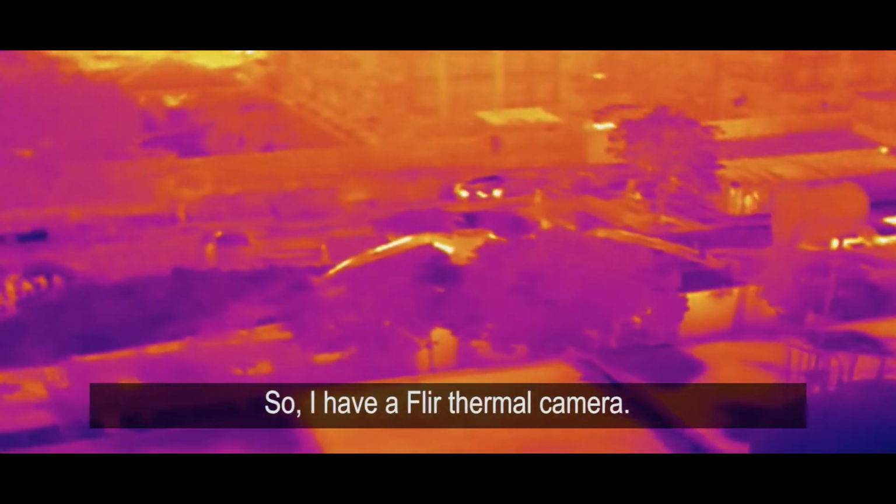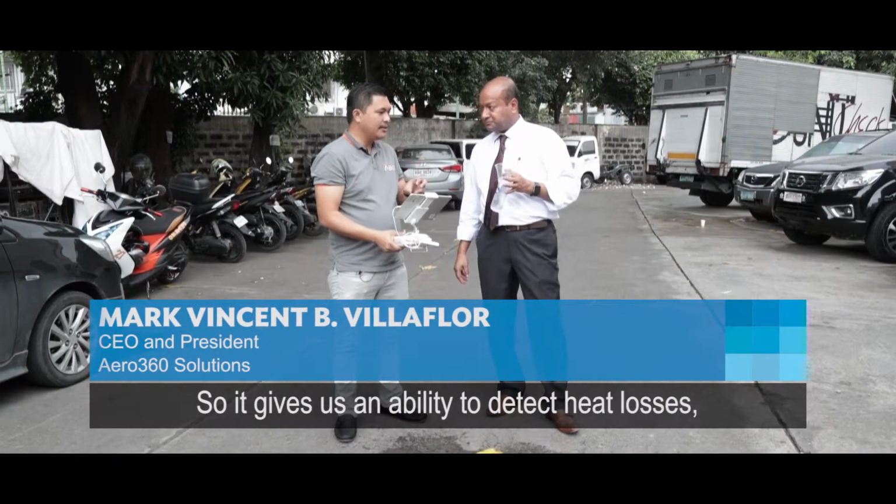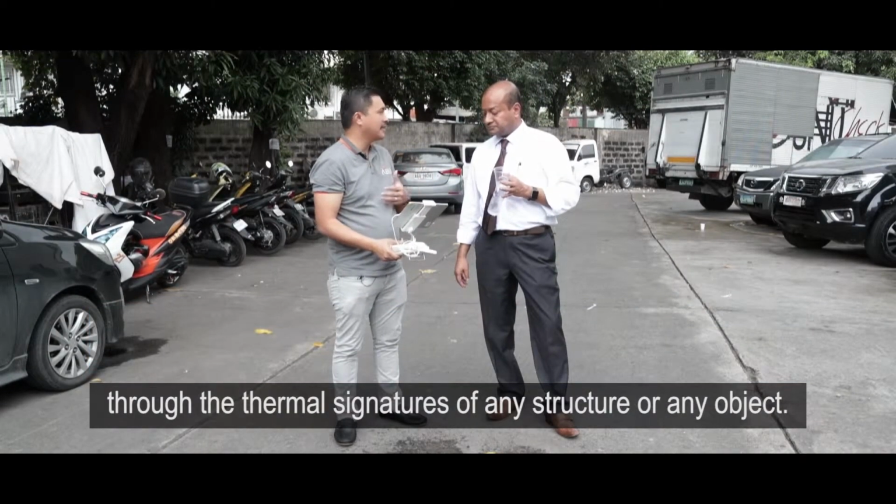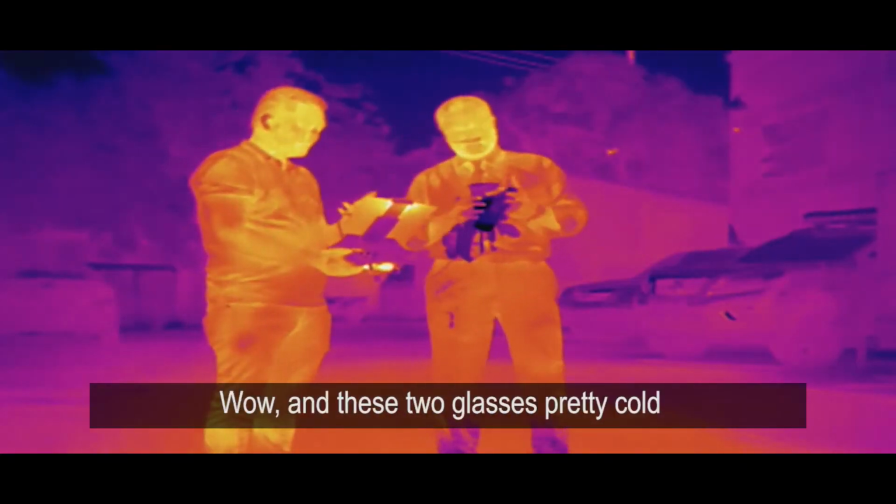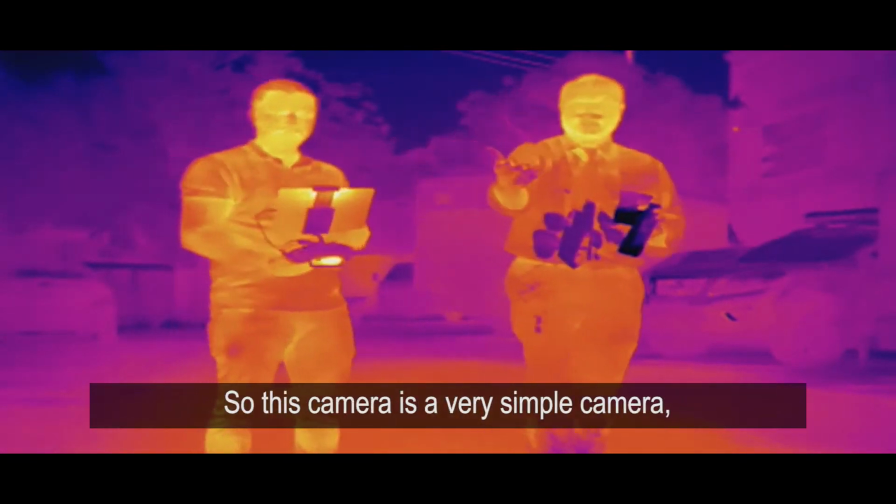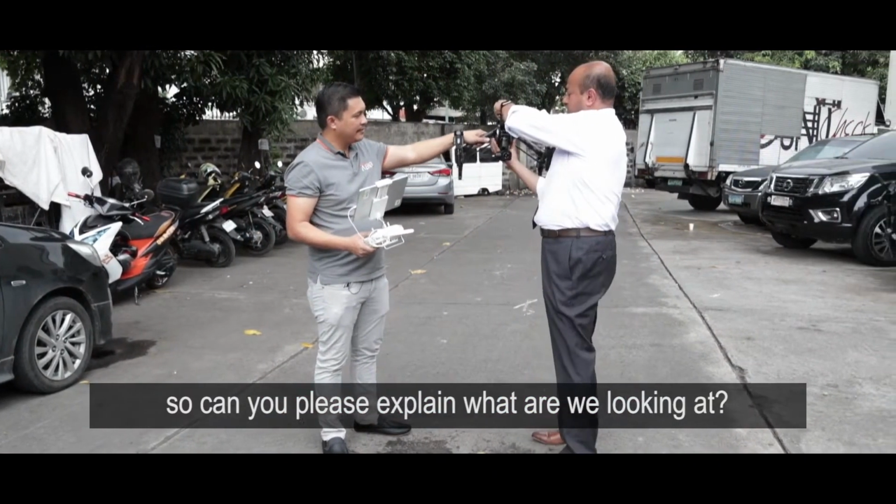So I have a FLIR thermal camera. It gives us an ability to detect heat losses through the thermal signatures of any structure or any object. Yeah, so we can see ourselves here. Wow, right. And this two glass is pretty cool, and I can see also the losses. That's right. So this camera is a very simple camera, and if we look at this camera, can you please explain what are we looking at?